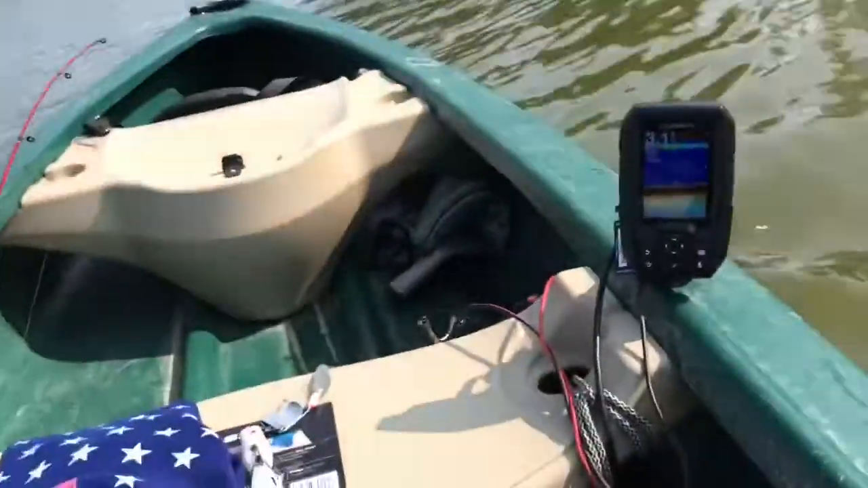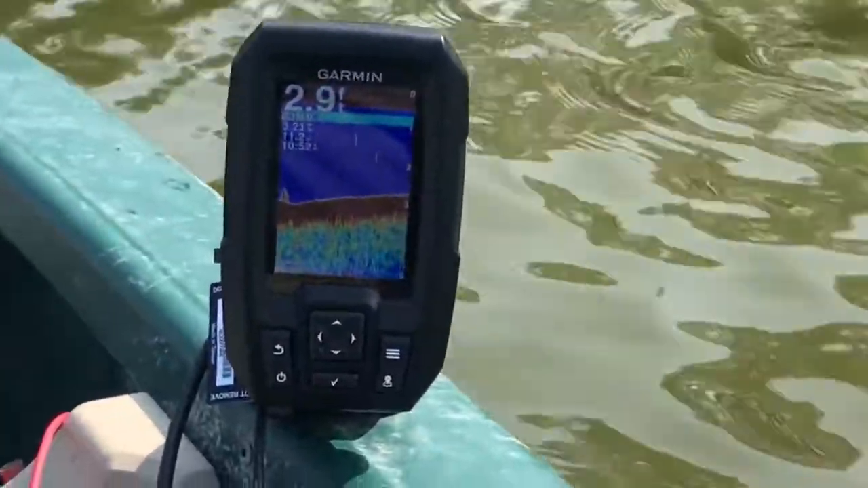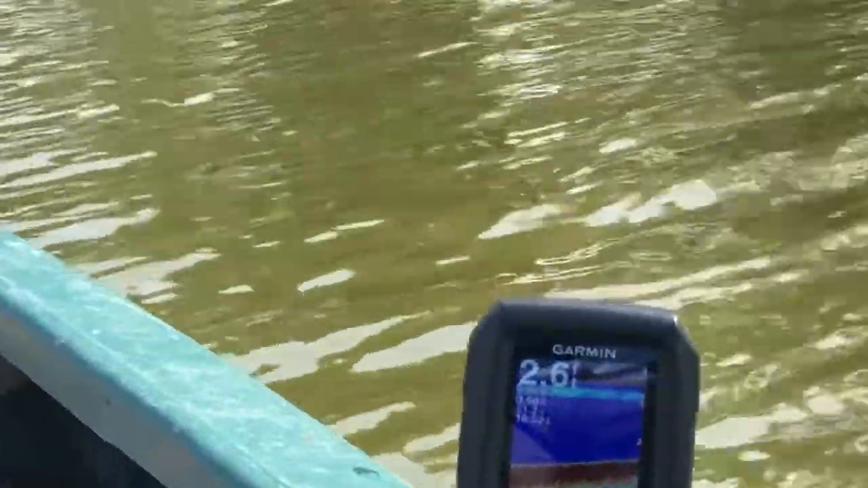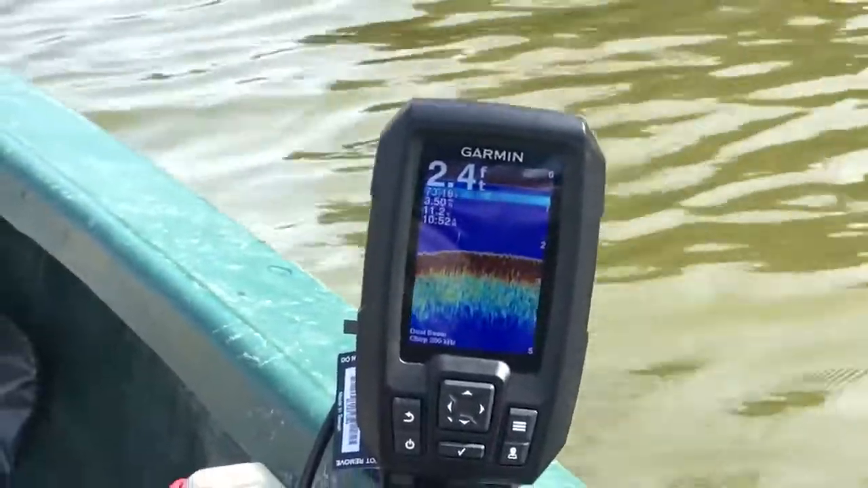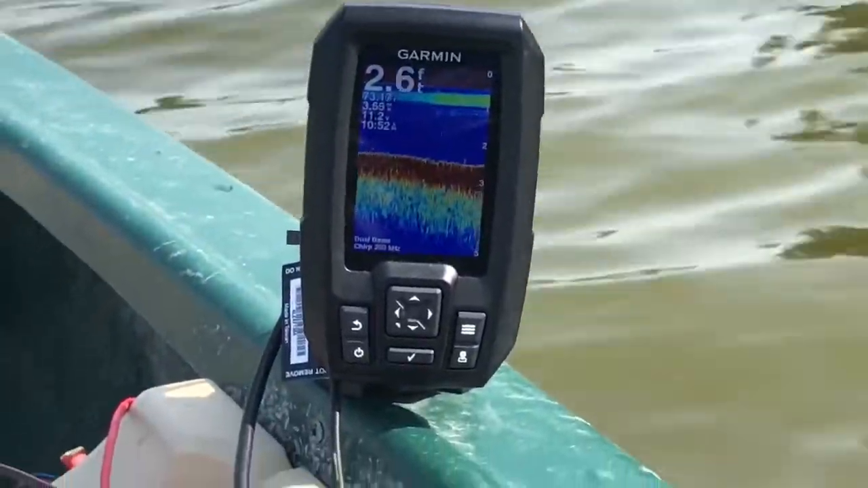You can see there, I'll just have it zoomed in on the fish finder. This is the Garmin Striker 4. It's the smaller version, because there's also a bigger one. It's the Striker series, and there's this one and then a bigger version with a wider screen.